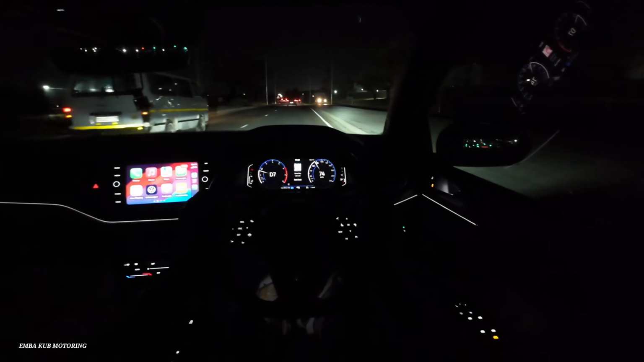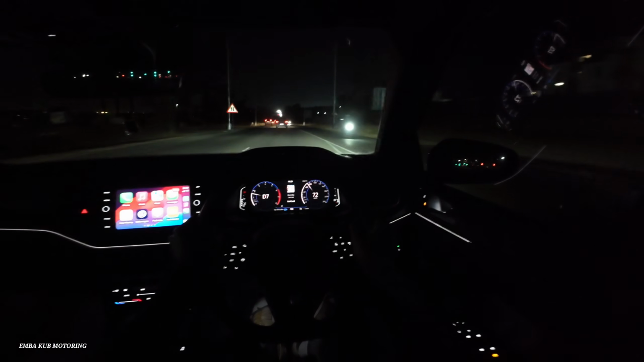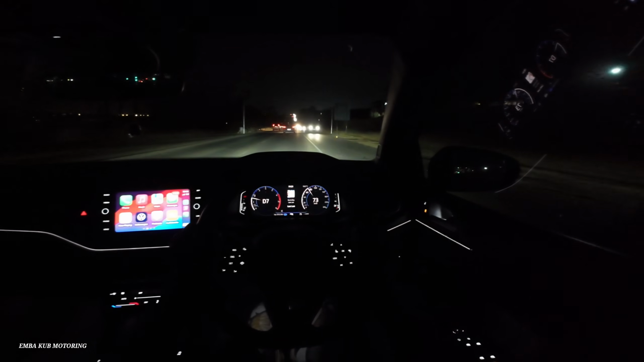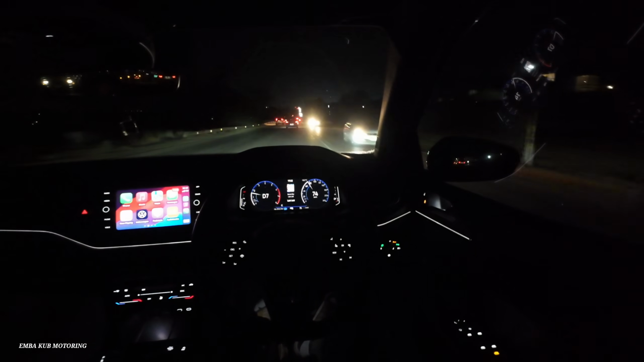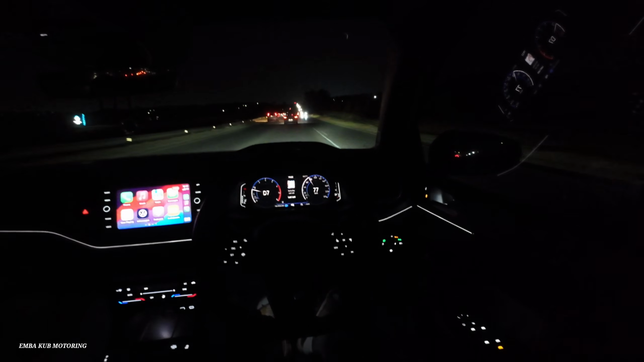There is some good punch to the motor. For the size of it and the weight, the 200 Newton meters can literally pick it up in whatever situation. So it's easy to pull overtakes and do that sort of jazz in this thing.